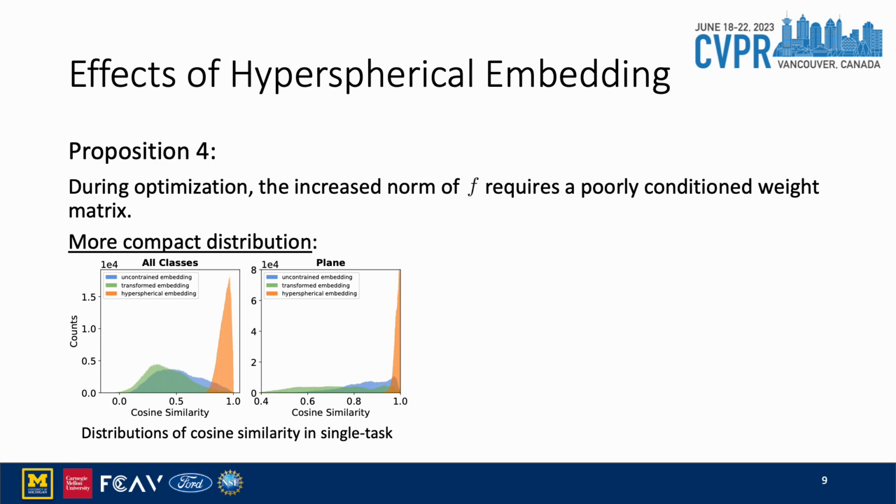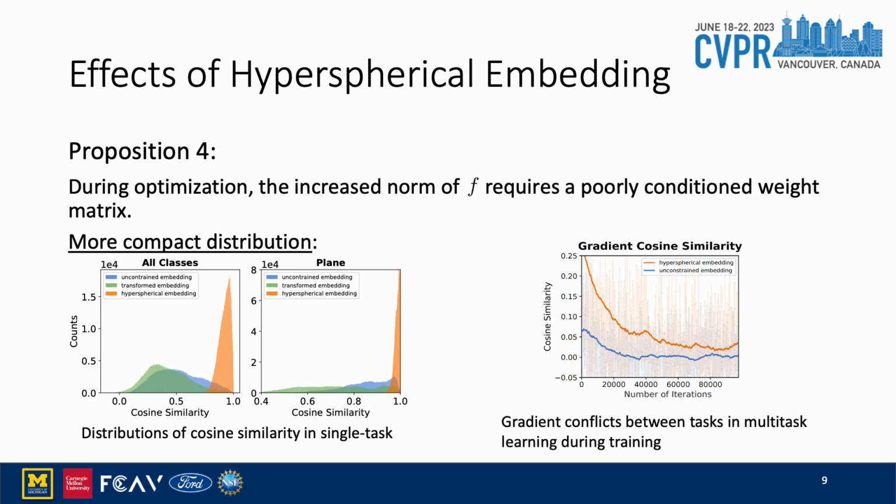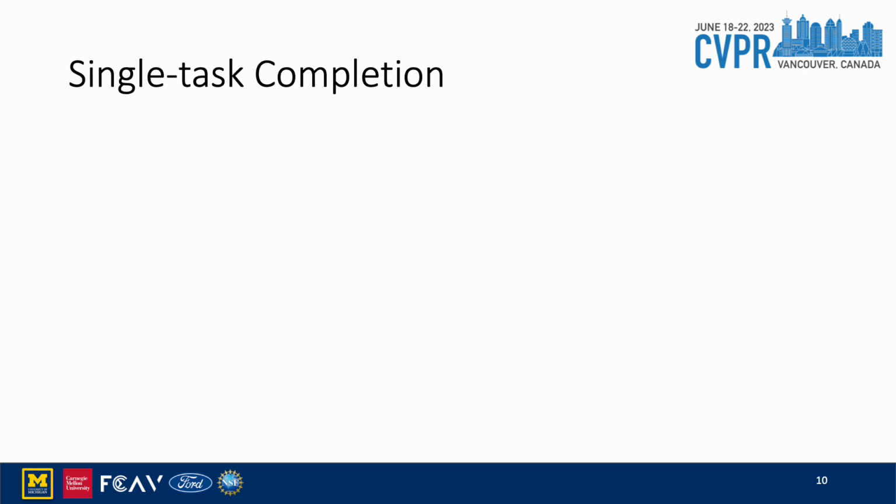Here we show the distributions of cosine similarity on MVP dataset. We could see with our proposed module shown in orange, the cosine similarity for all classes and inside a specific class would be much higher. This compact embedding distribution helps the model generalize well on unseen data at testing. We also show the gradient conflicts between tasks in multitask learning during training. We could see with the proposed module, the gradient cosine similarity would be larger during training, which indicates smaller gradient conflicts. Now, I will show more experiments and visualizations of our method.